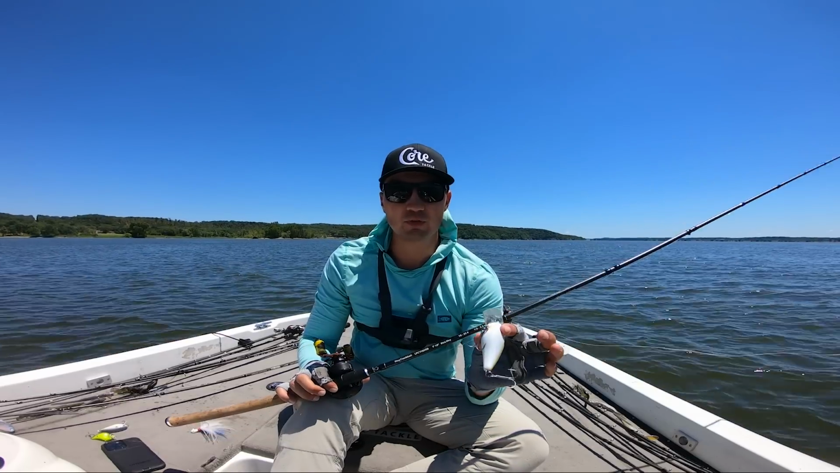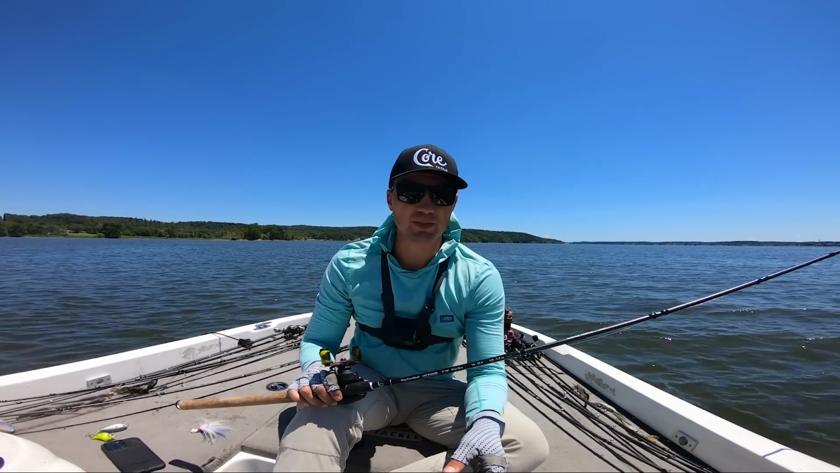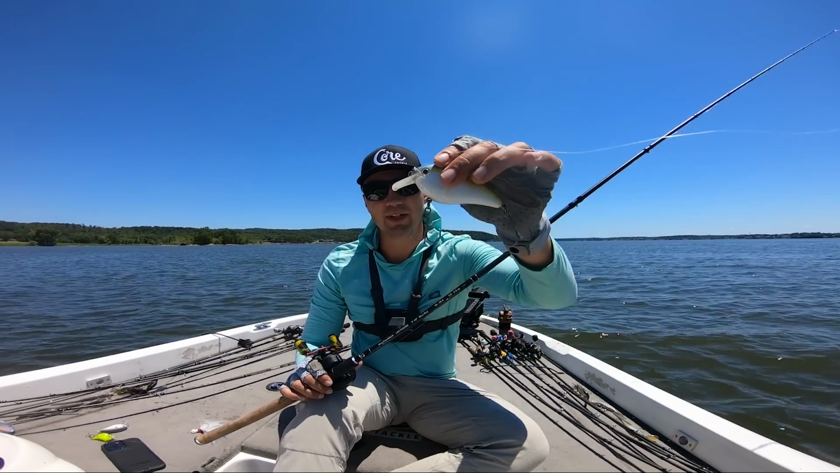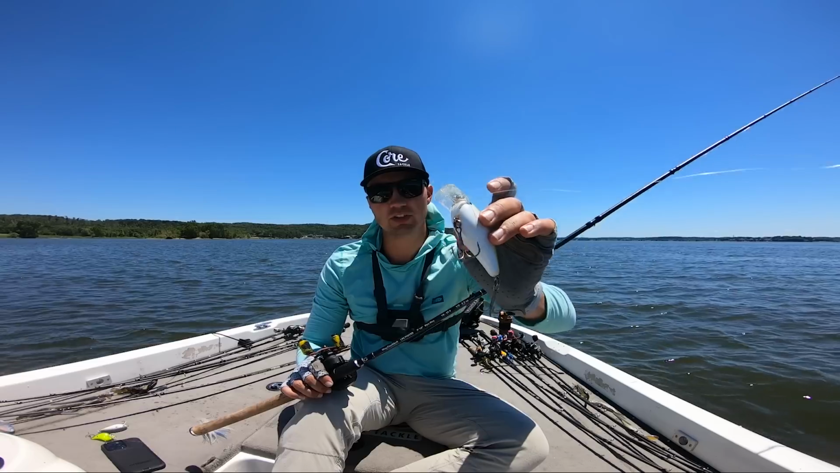I lost the first 2 fish I had bite today because I had old treble hooks. I've done this now 2 fishing trips in the last month. I need to change out my treble hooks on all crankbaits from now on. I'm gonna make that a rule. And I actually upgraded these to a 1/0 Gamakatsu round bend hook on both of these hooks.